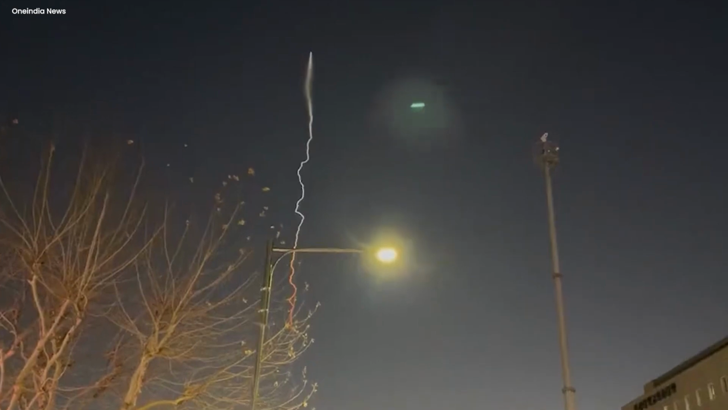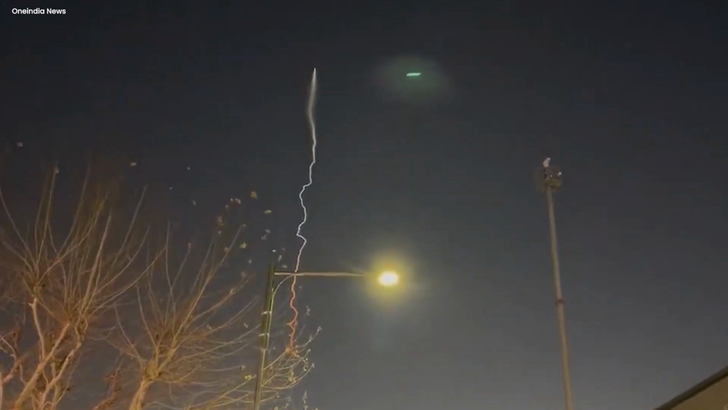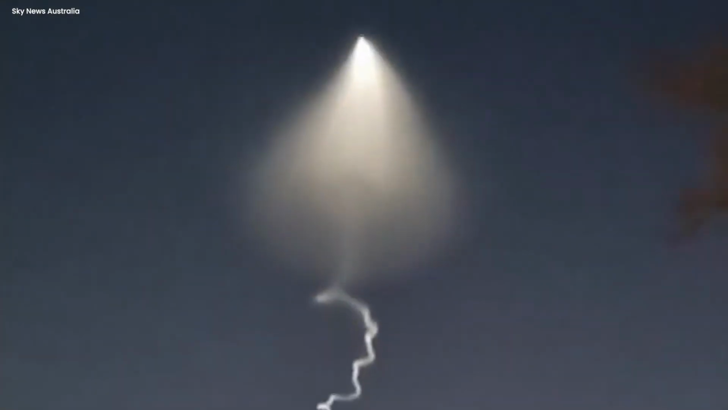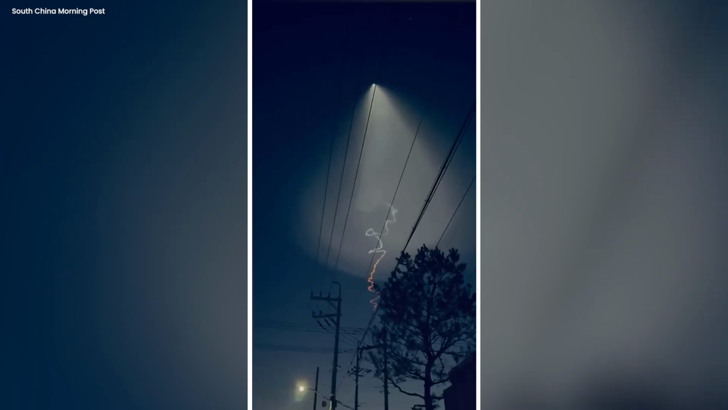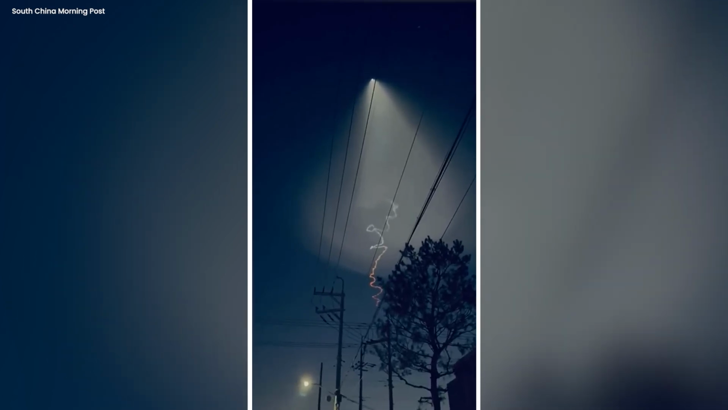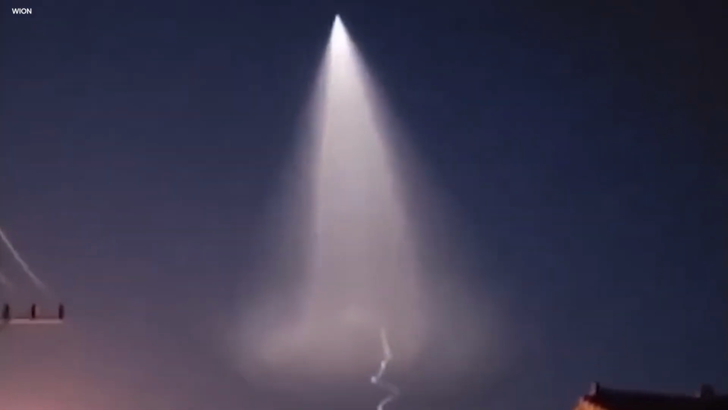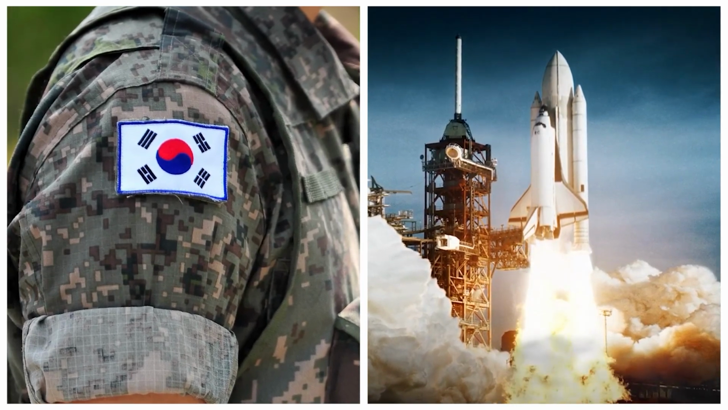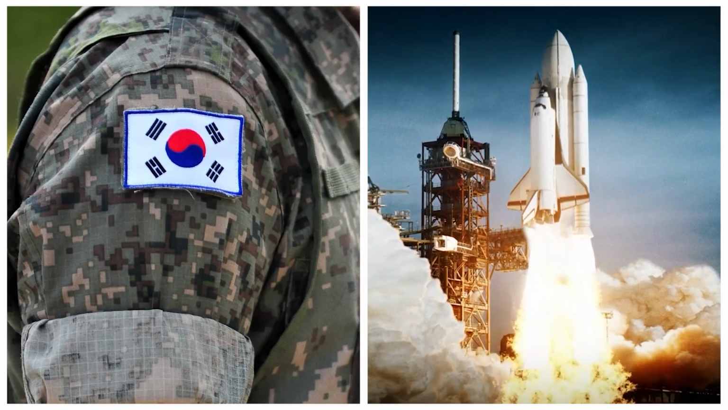UFO speculations. South Korea experienced an astonishing sky illumination on December 31, 2023, sparking widespread astonishment and concern. Speculation ranged from UFOs to menacing airborne entities. However, alleviating the mounting anxiety, the South Korean military confirmed that the phenomenon was merely the result of a test-fired, solid-fueled rocket. This clarification brought a sense of relief to the populace.